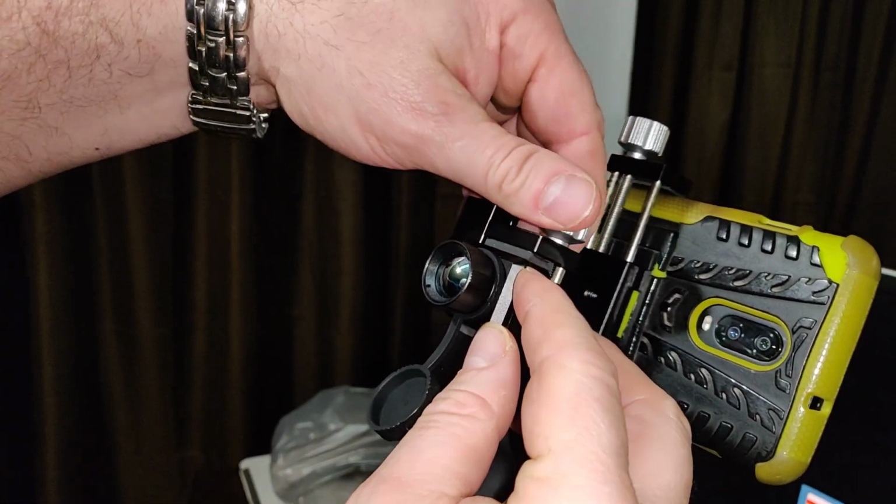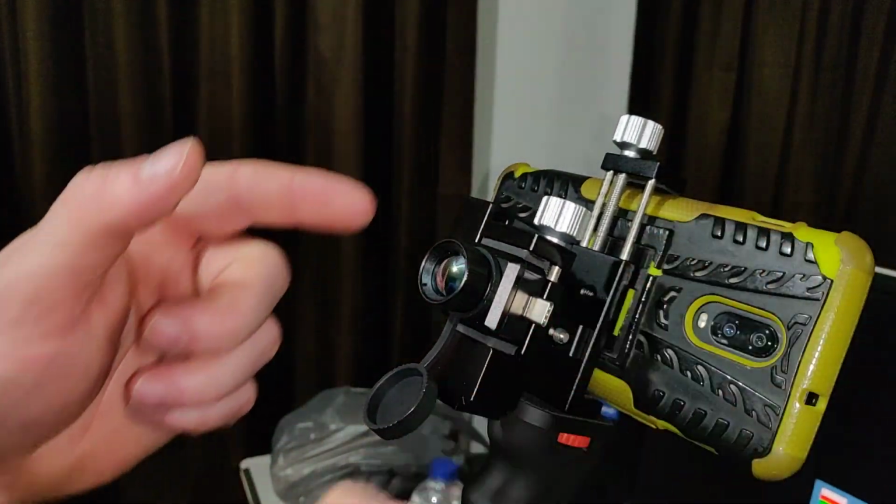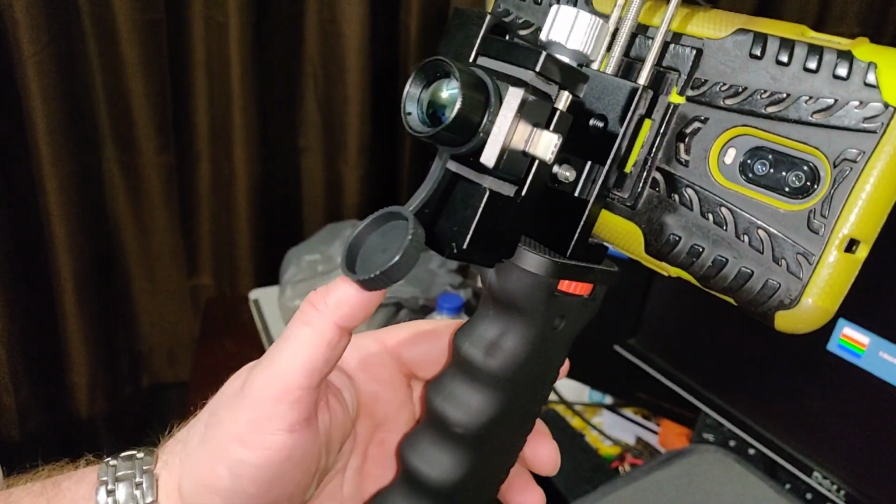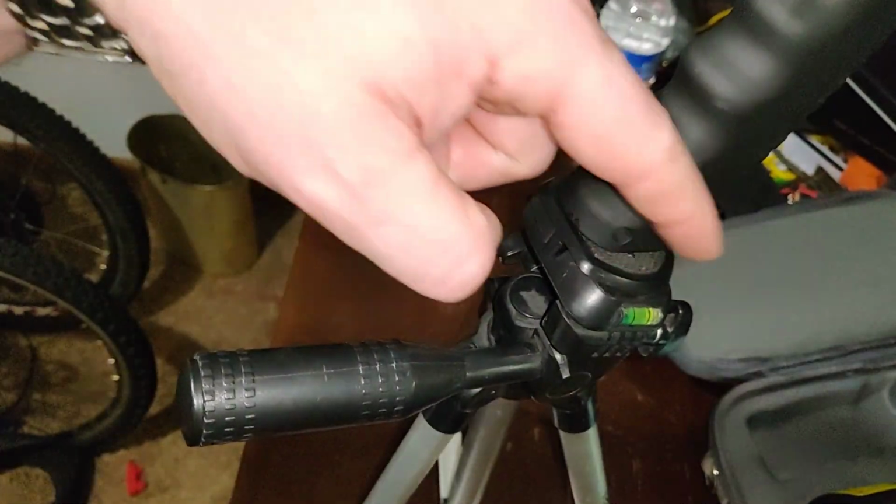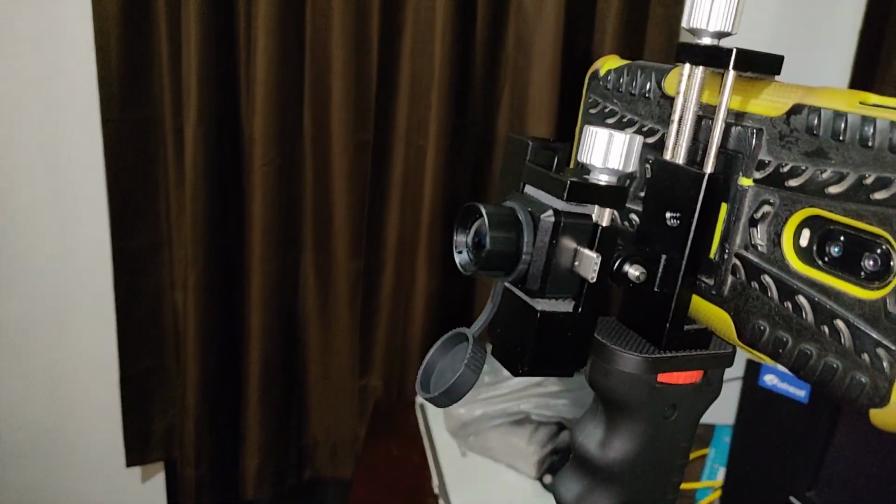This entire assembly, the clamps and all this sort of thing, the top half of this is all metal. The bottom, this is plastic. The handle down here is plastic. I was talking about the adjustment. This should not be turned, and I could flip something around down here. I'm just being lazy. It should not be turned like this.